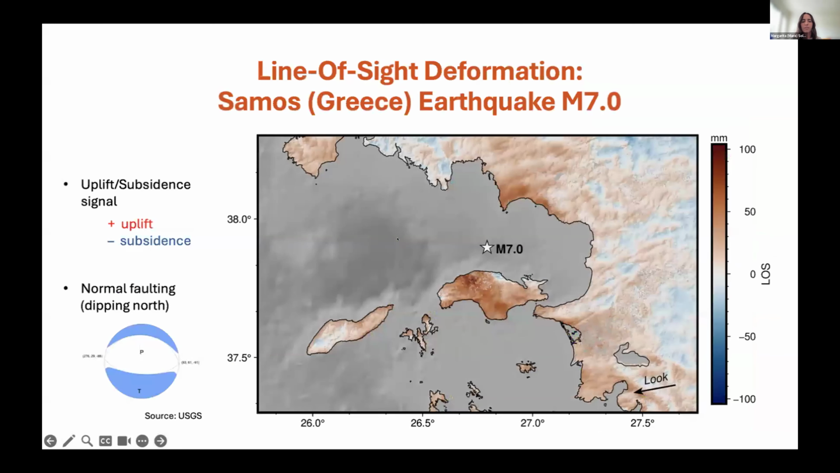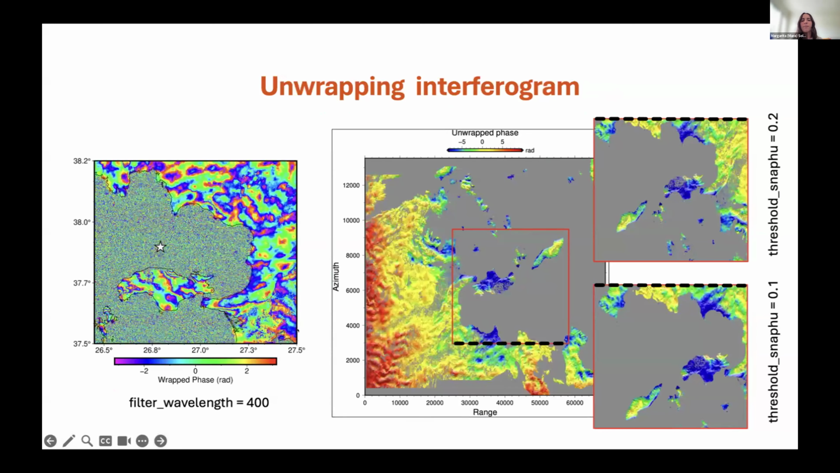When we moved to the unwrap phase, here I drew a rectangle to try to focus a little bit on the area that we were interested in, and tried to change the threshold to see what would happen when I unwrap the scene. And then I noticed that I started to lose data, points or pixels, and I was a little bit confused. So I stayed with the 0.1.